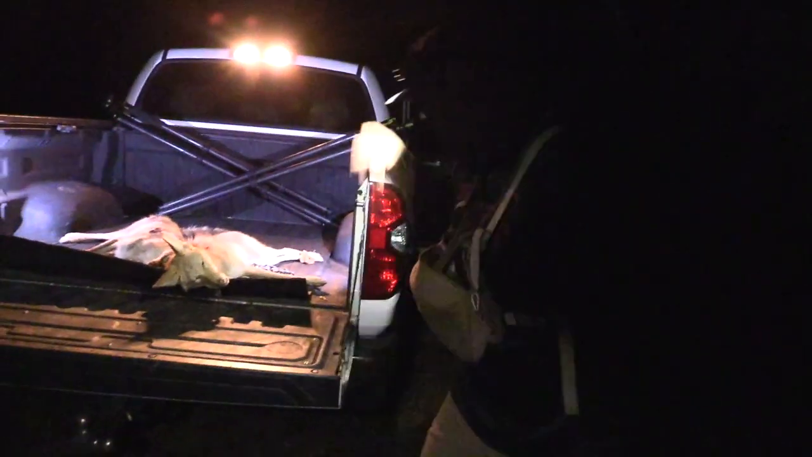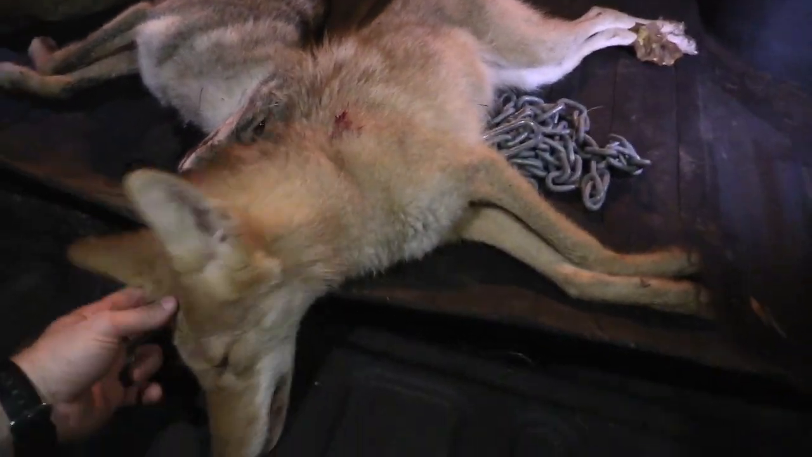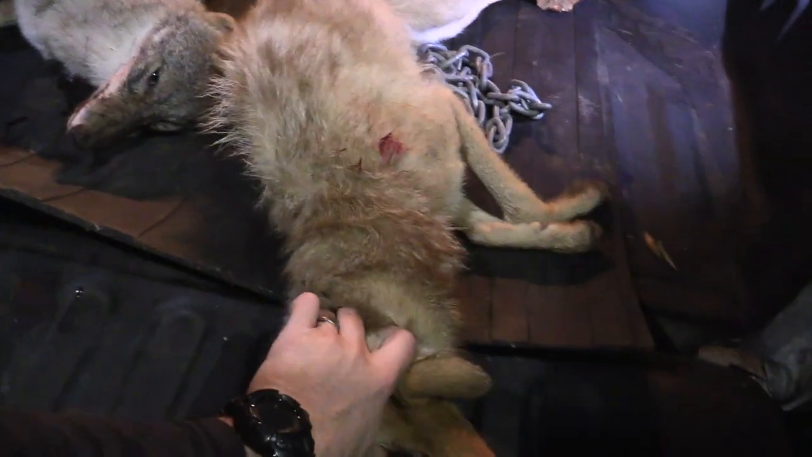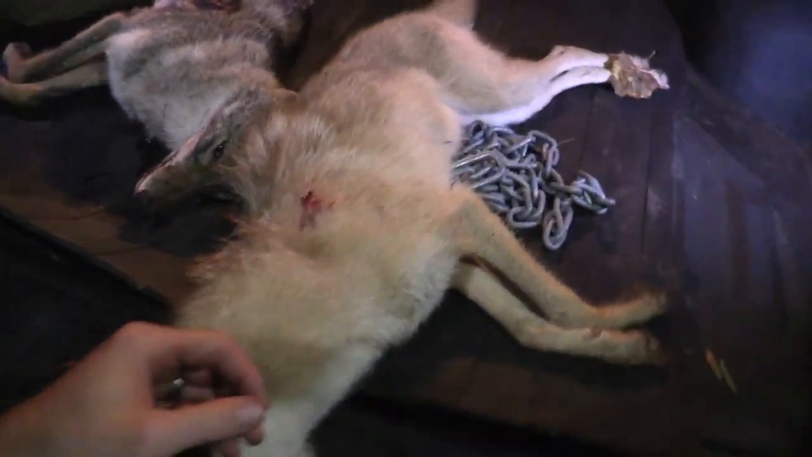Very blonde, ain't it? Look how blonde, dude. Look at that. Wow. Yeah. She's almost red, ain't she? Yeah. Pretty. Yeah, so that's a legit blonde one there.